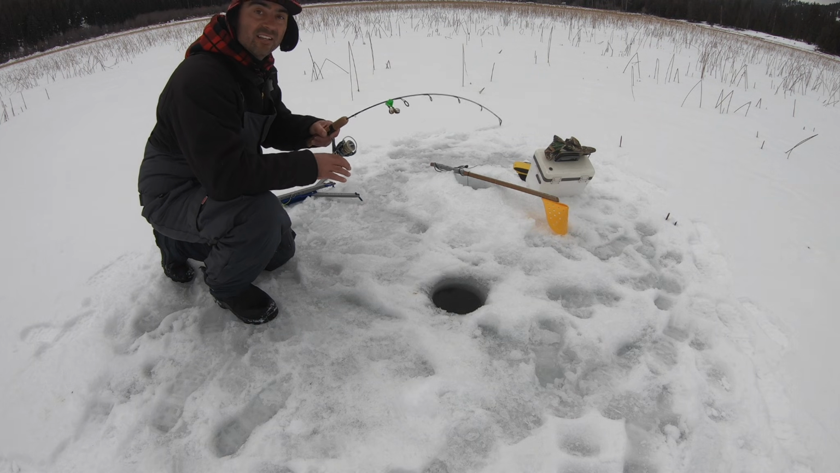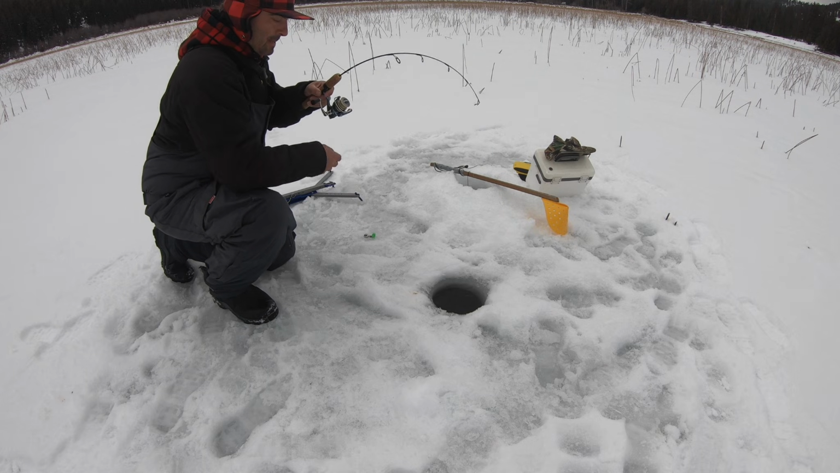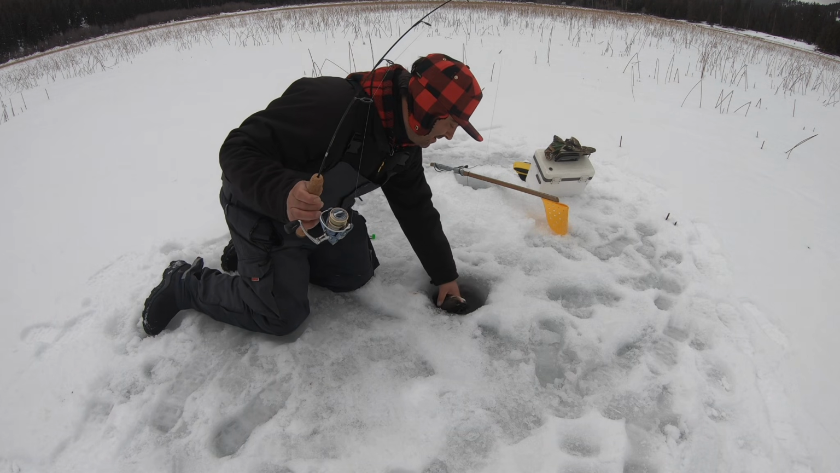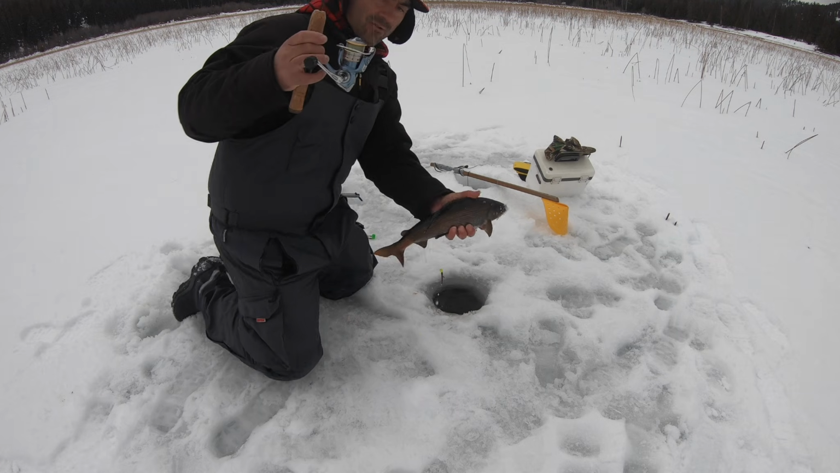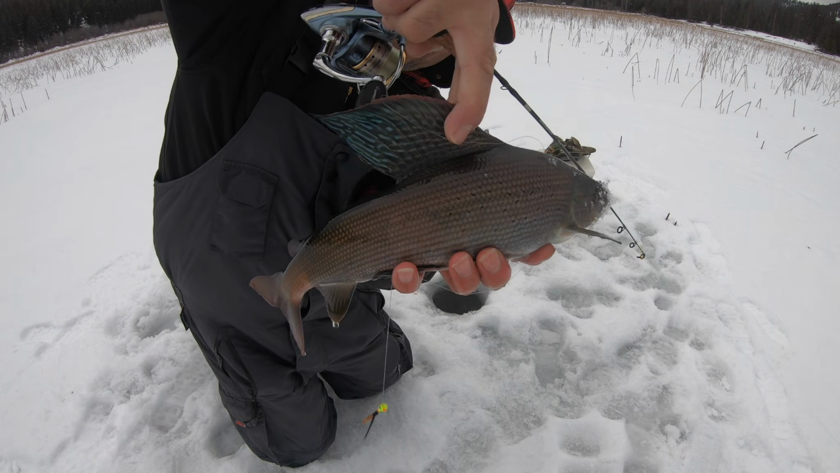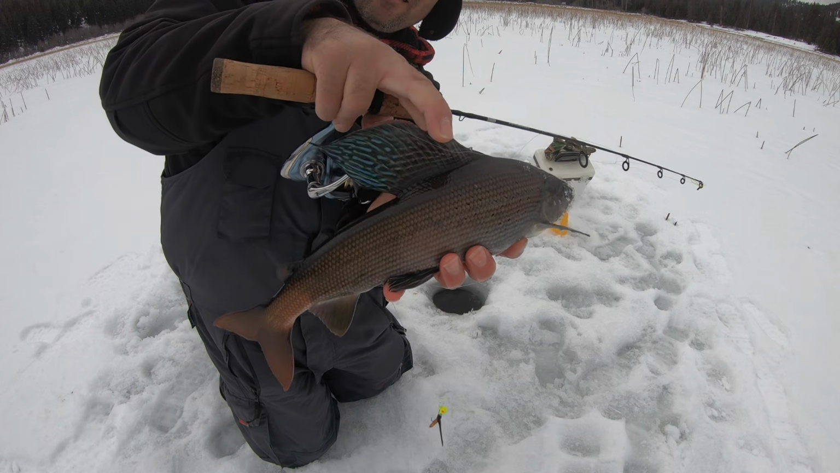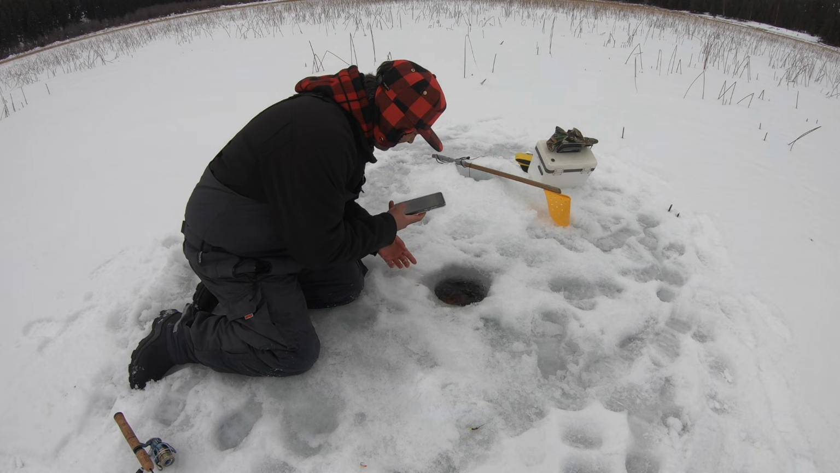I got a big grayling here. Big grayling. Nice grayling. Oh yeah. What a gorgeous fish. Look at that beauty with that gorgeous fin right there. Oh man, that's an awesome fish. Spectacular. Wow, this has just been an amazing day.